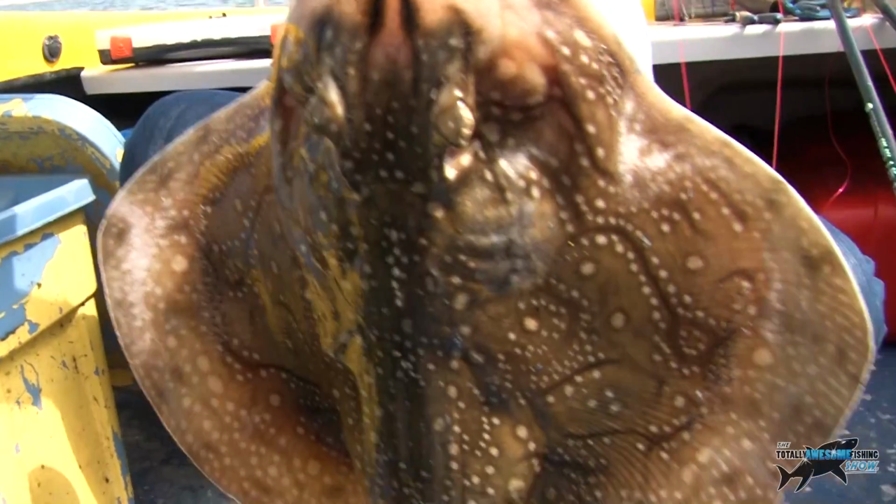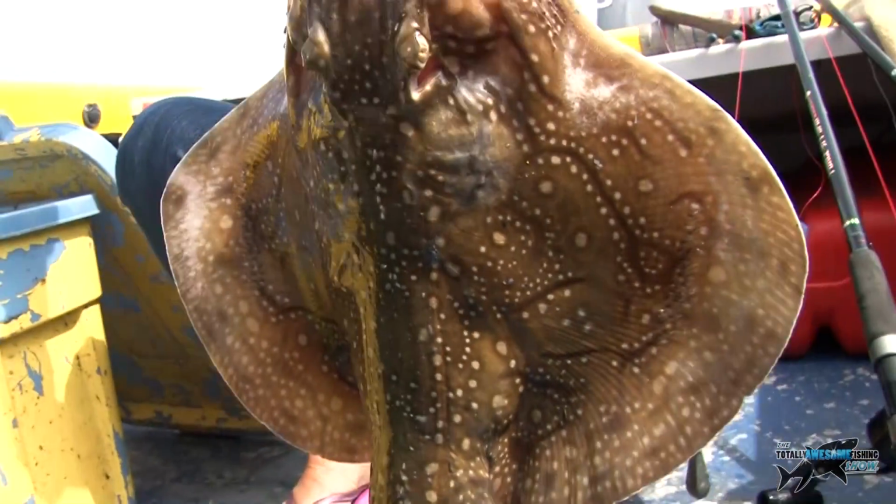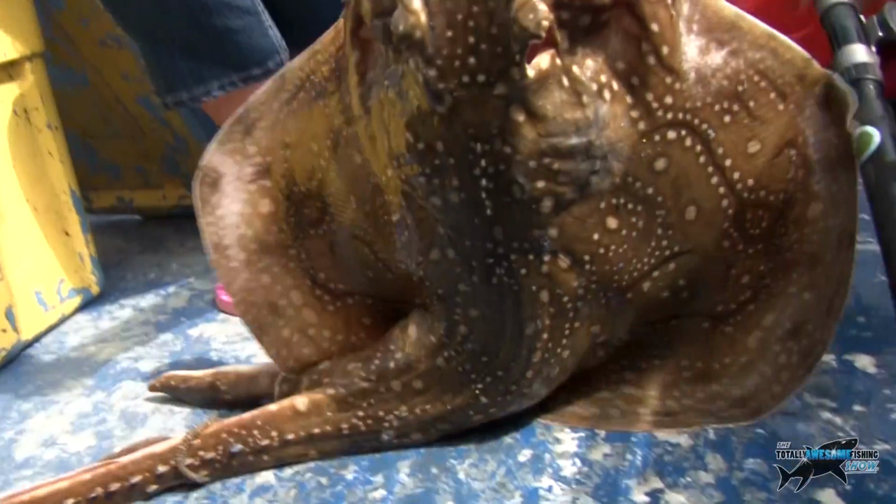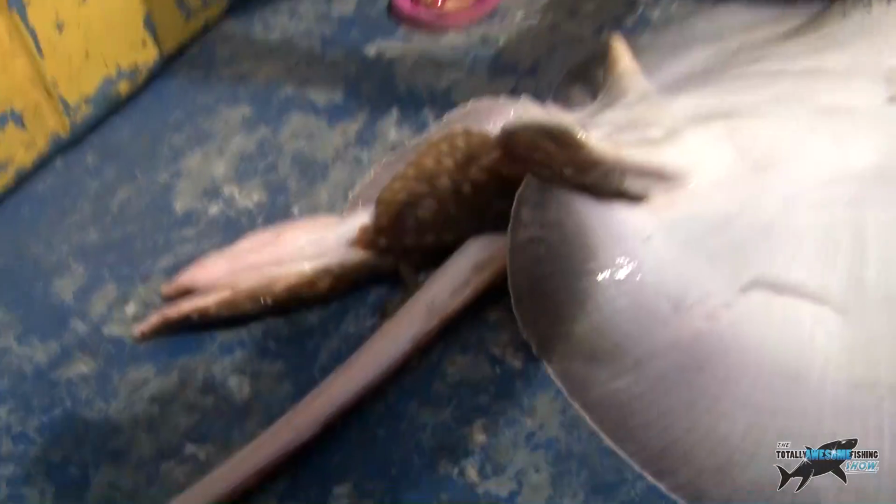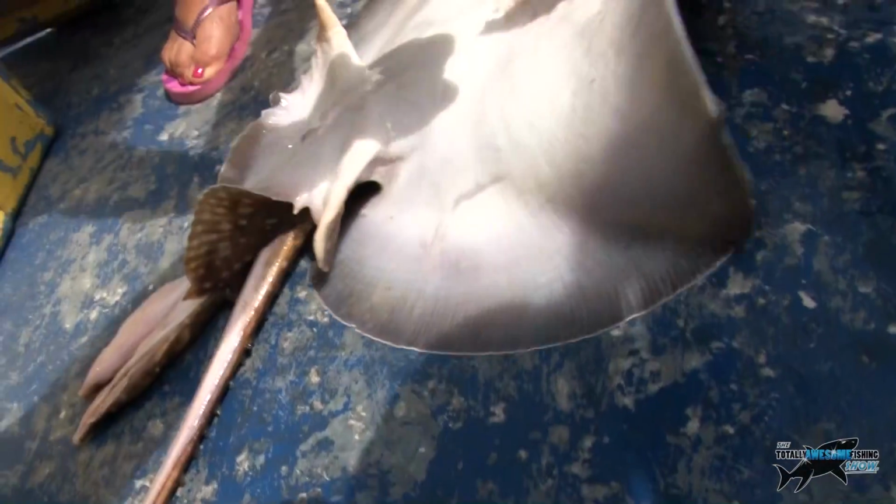And how many undulate ray have you had, darling? Never. That was it. Would this be your PB? Definitely. That's heavy, isn't it? Very heavy. And there is something disgusting. Oh, we must show the kids this one. I'll show you this before we put him back.